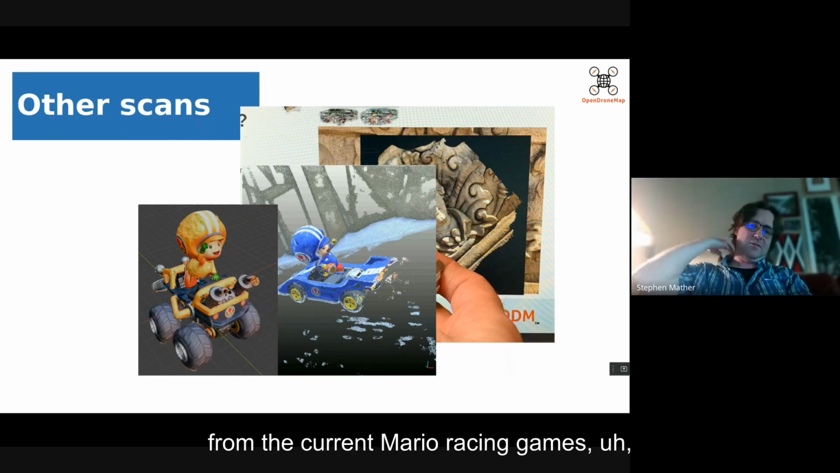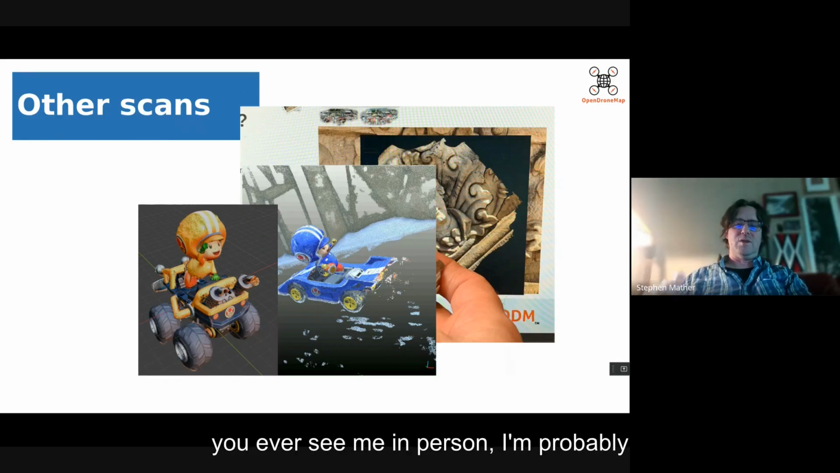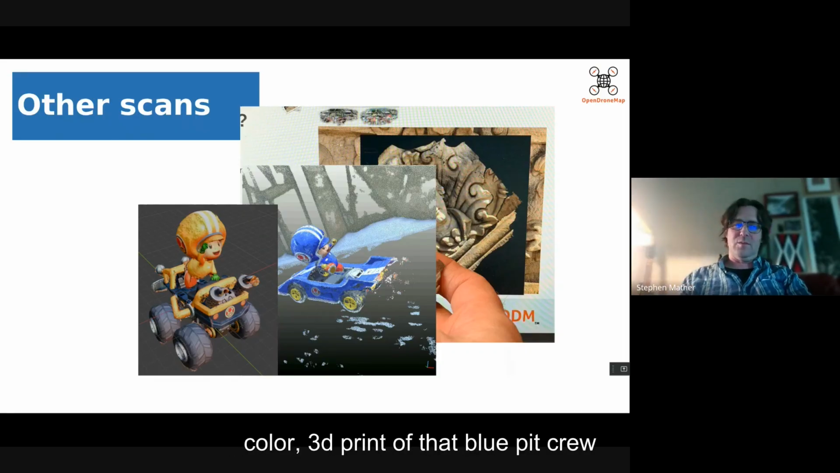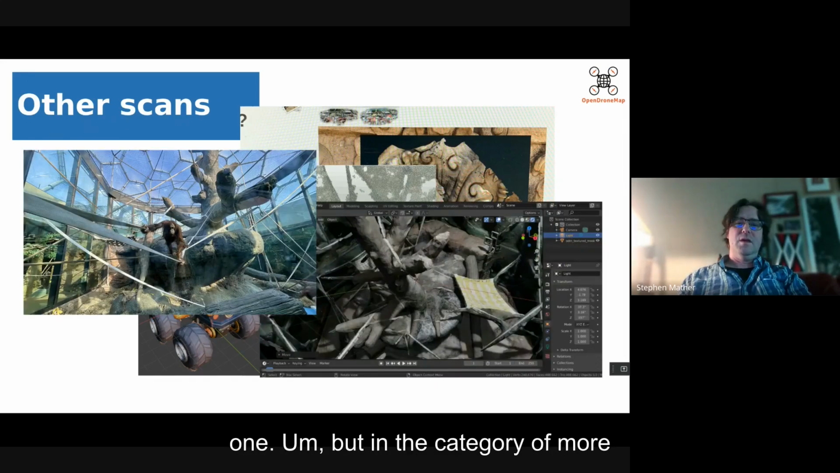from Mario, from the current Mario racing games on the iPhone, and we were actually able to take video captured from those games and reconstruct them in 3D. And if you ever see me in person, I'm probably wandering around with an actual color 3D print of that blue pit crew toad. I haven't yet printed the orange one.